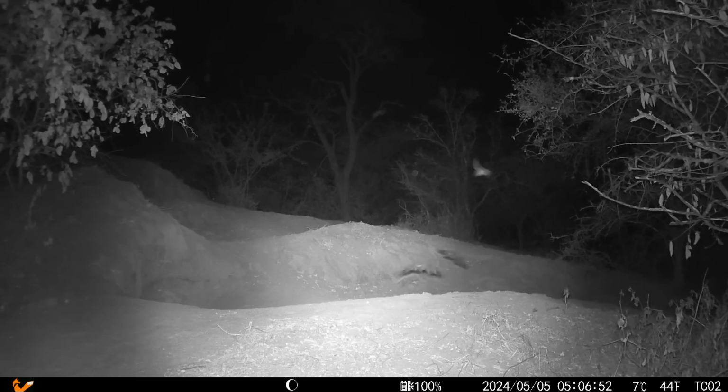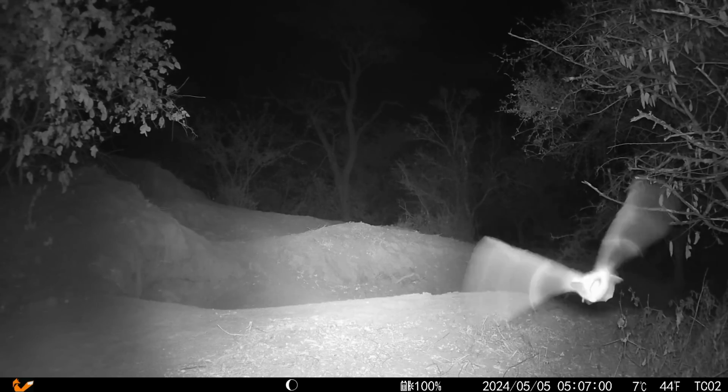Surprisingly, the only other creatures that shared these burrows with the warthogs were bats. I'm not exactly sure which species of bat this is, but if you have an idea, let me know in the comments down below.